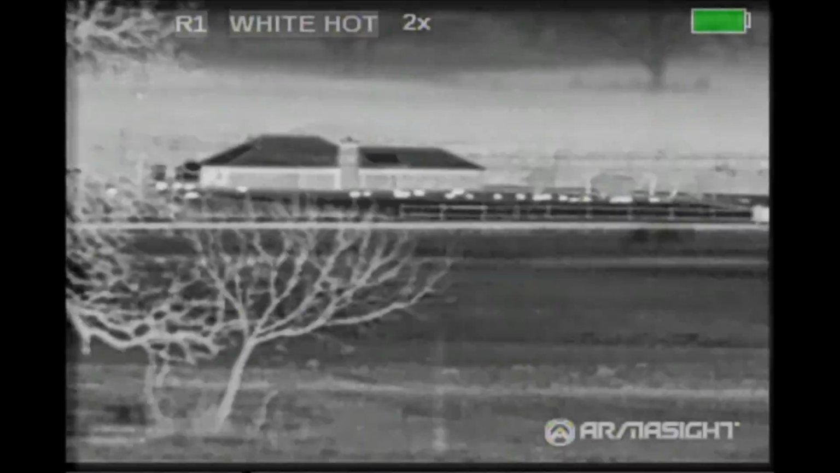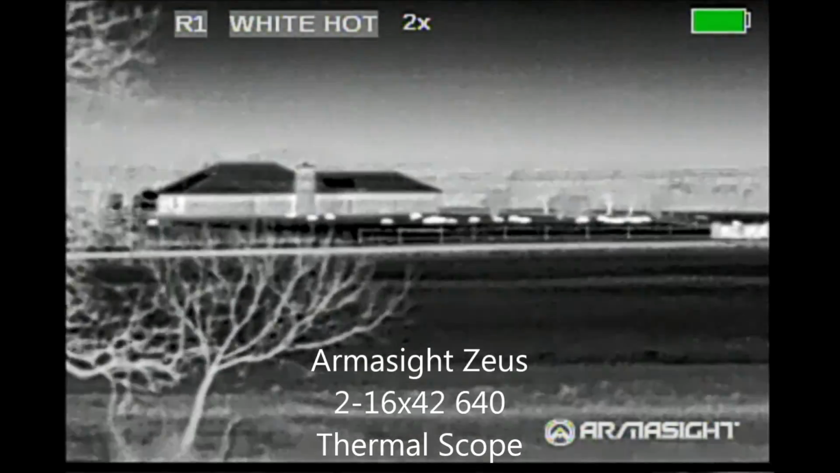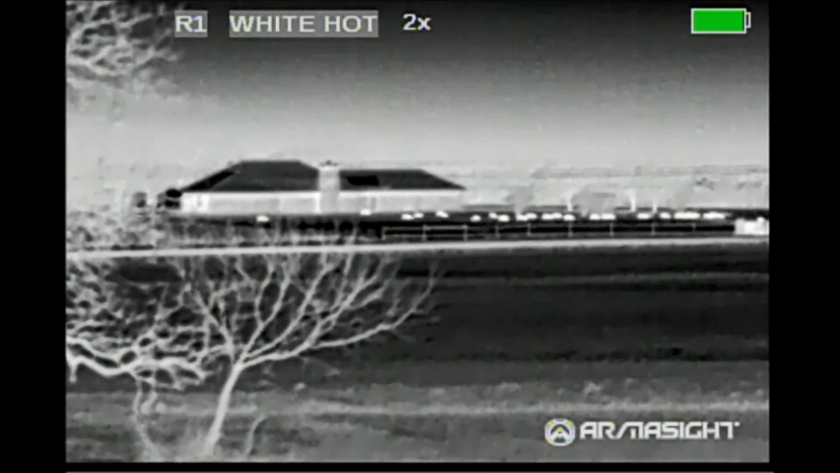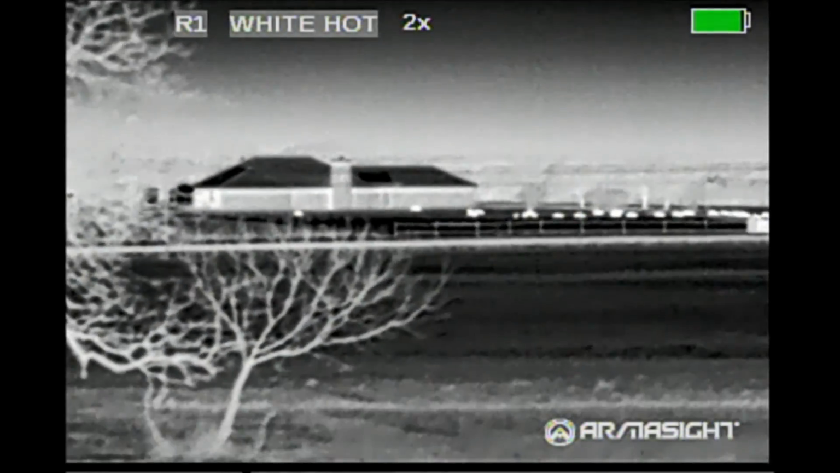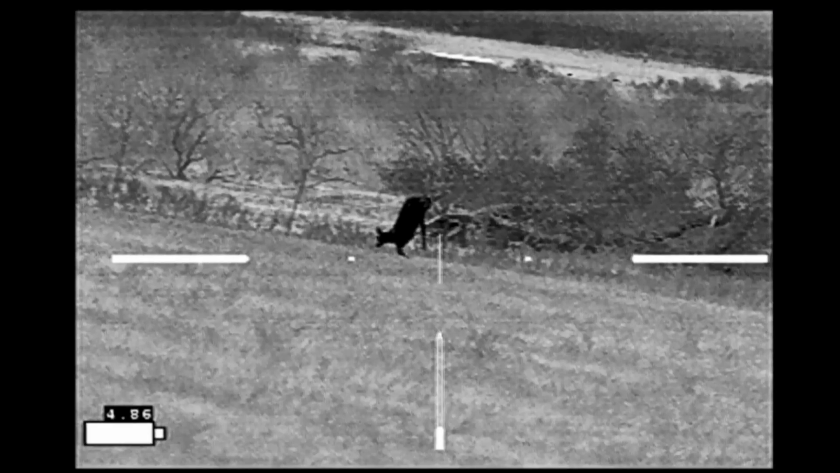About this time I start scanning in a circle around me with my handheld, and notice across the road that a lot of the hogs have moved directly in front of the neighbor's house and are crossing his yard. There's somewhere in the order of 25 to 30 pigs in this yard at this point. Hogs all in the front yard. Realizing they weren't going to cross the road coming to my pasture, I decided to go on a walkabout, and that's when I discovered this deer.